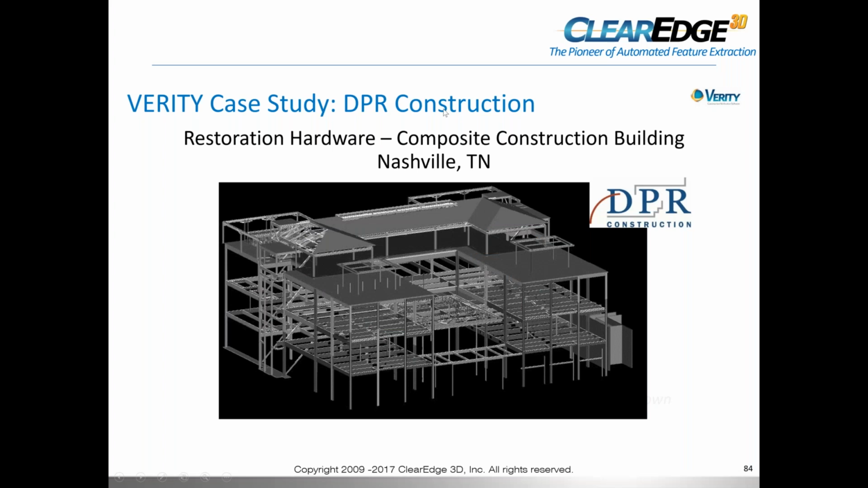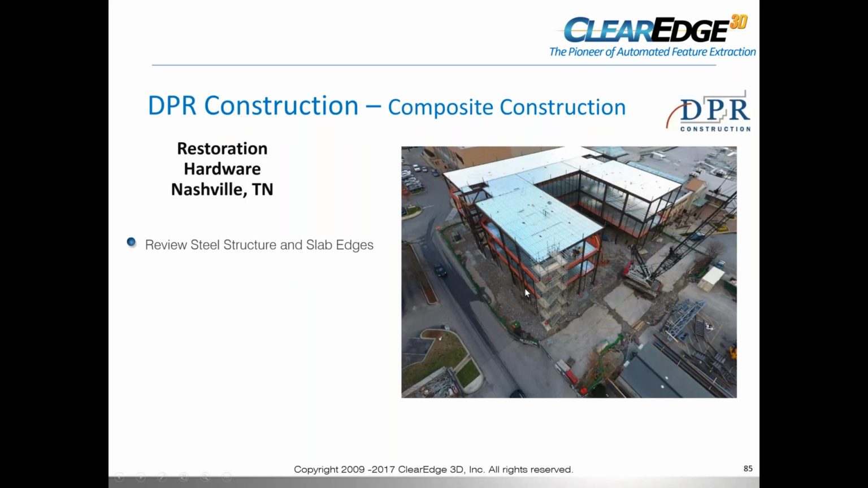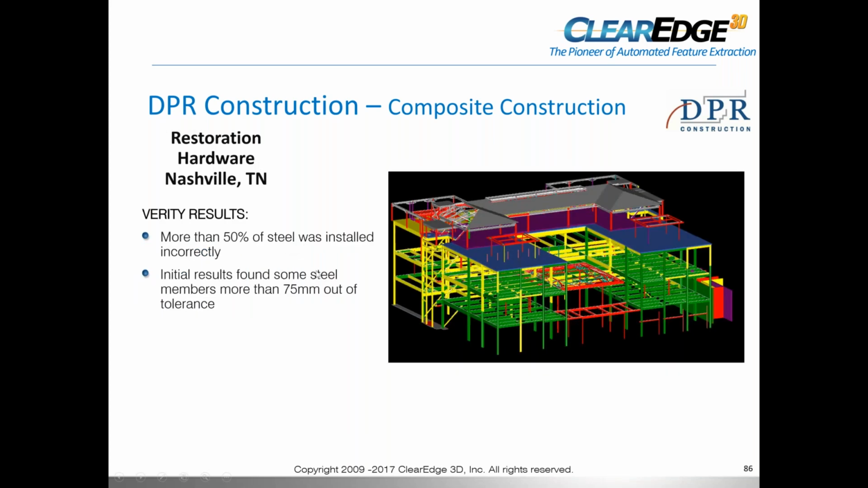Some of the case studies, I'm going to bring up one quick case study. Okay, this was DPR. This was a Restoration Hardware where the scope of the work was the steel. So the slab edges and the steel structure was their scope of work. They analyzed 583 items. It took them 16 hours for the scanning, the analysis, and the reporting. So in 16 hours, they did the entire project. And what they found was that more than half the steel was installed incorrectly, meaning out of tolerance. And some of the steel was actually 75 millimeters, or over 3 inches out of tolerance. And you could see very quickly, they could see exactly the scope just by the color coding, okay?